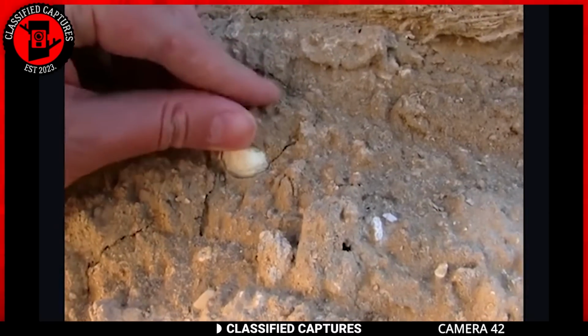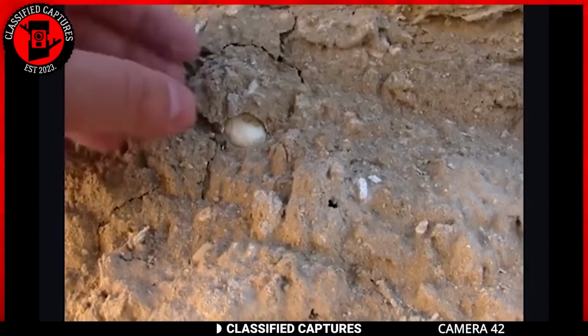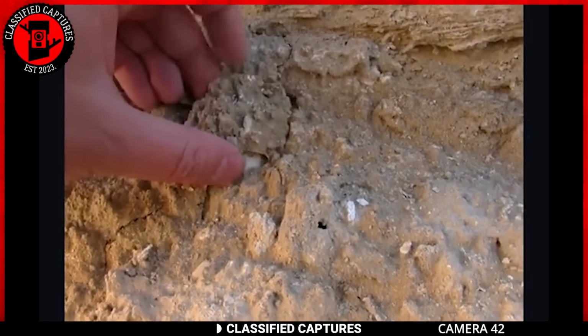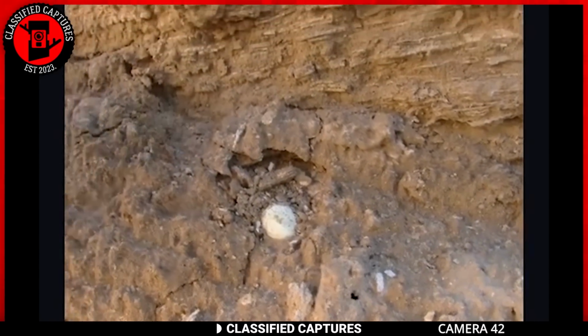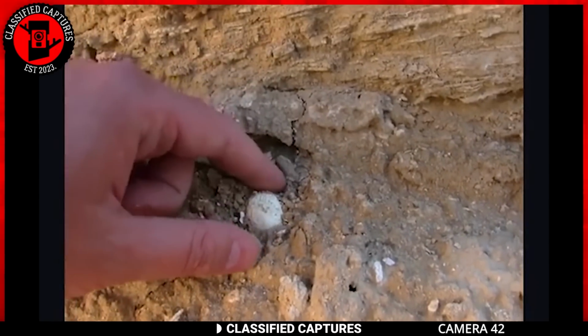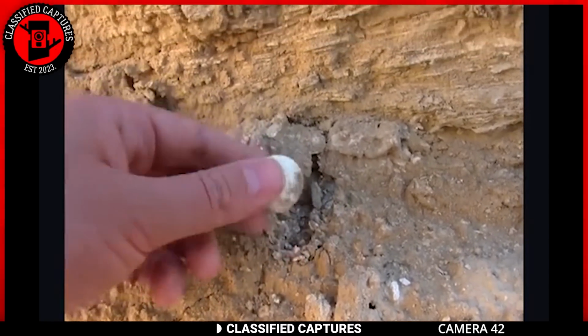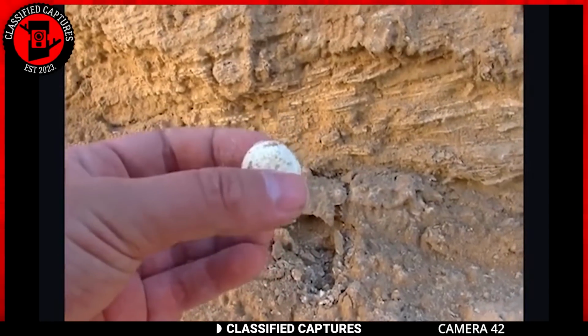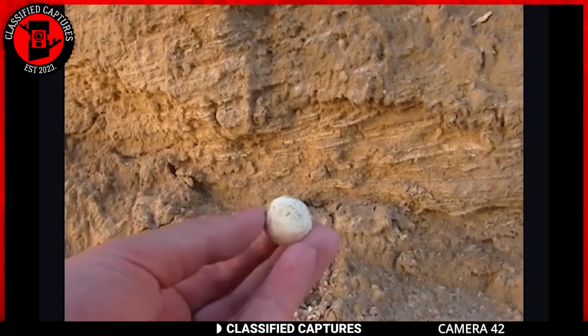All in the ruins of the city. This has been tested before, and these are almost, very highly pure sulfur. Look at that. Look at that. A perfect sulfur ball, just like the Bible says that's fire and sulfur.